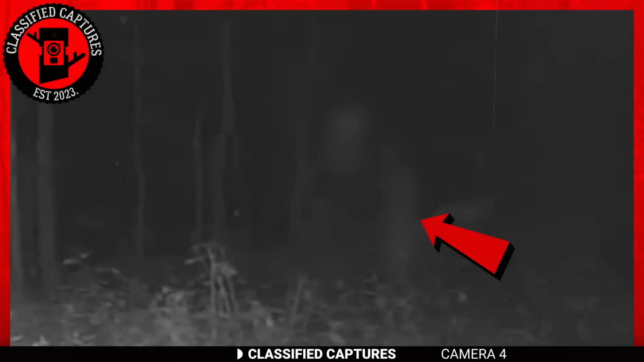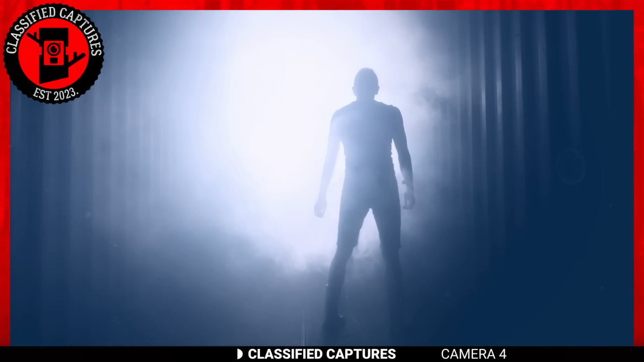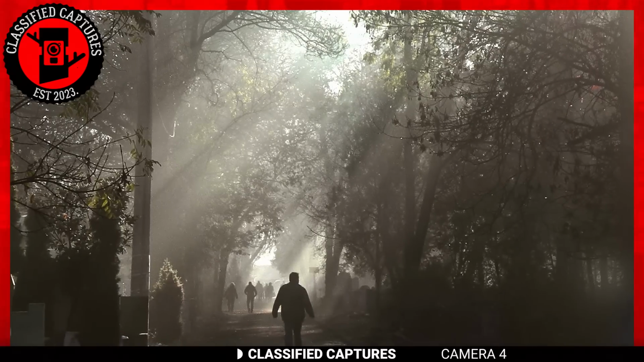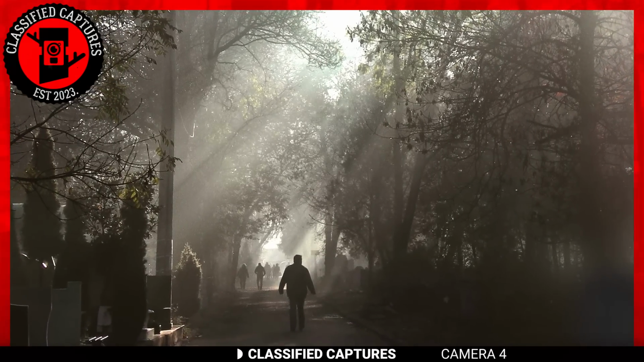When we zoom in, you can assume that the white part could be the face and the darker part below could be the body. Many believe that when a person dies, their soul still wanders on Earth for a while before they go to the afterlife. It's believed that wandering souls sometimes reveal themselves in subtle ways like this.